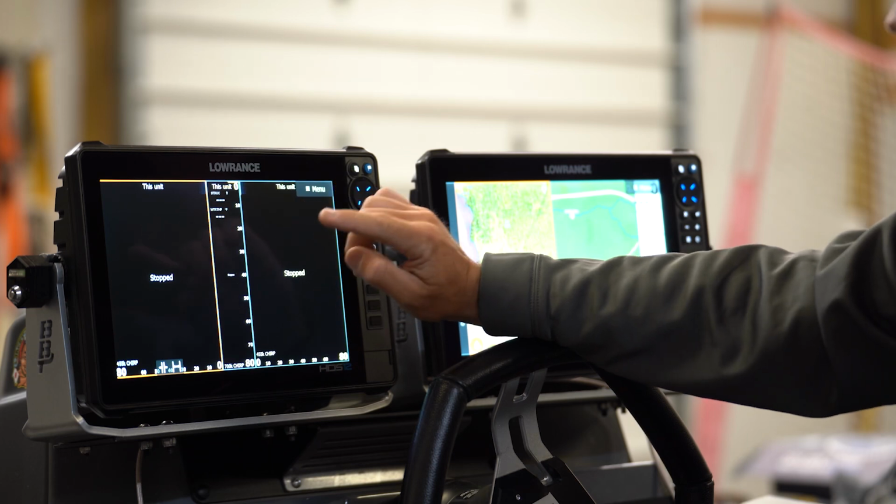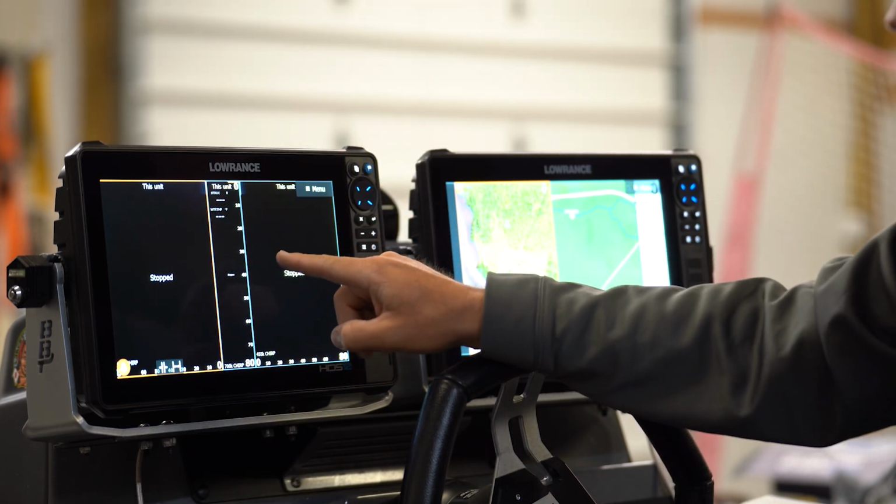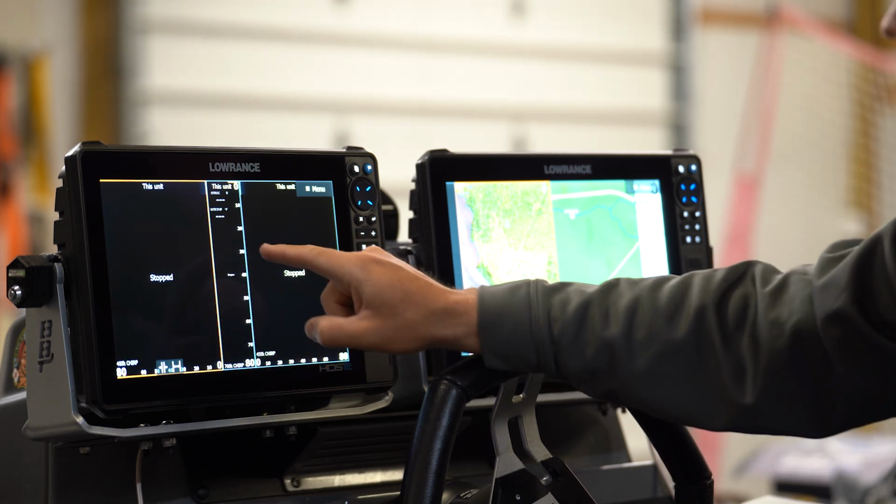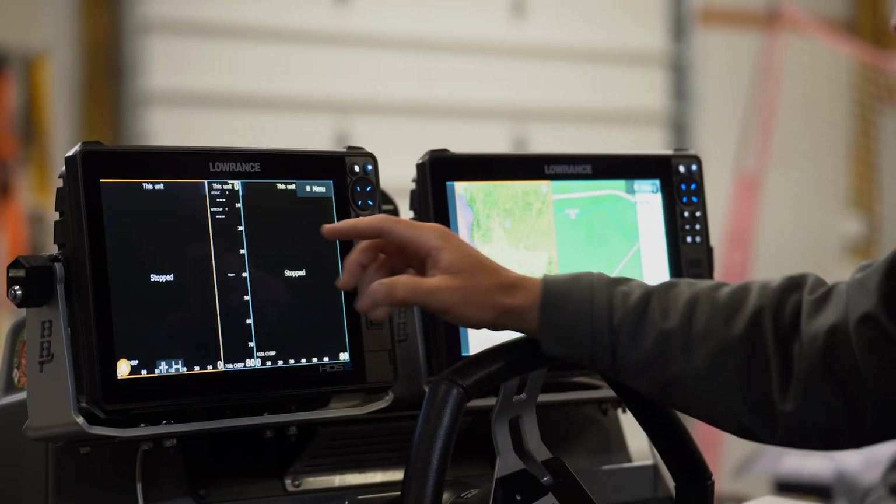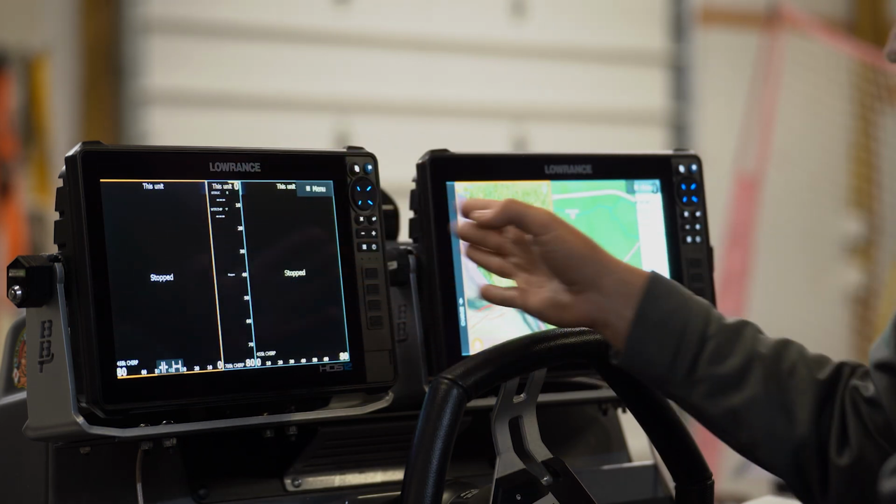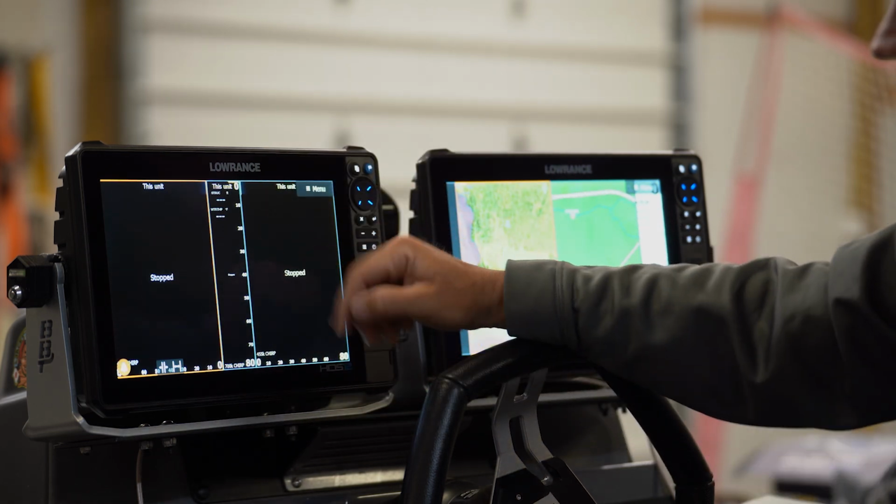So the first one is, and again, I have this on one screen. This is my down scan, side scan setup. So you'll see here, I've got it broken into three windows. I have left, right, and my down scan is in between those. And you say, well, why do you run your down scan in between your two side scans? It's super easy for me to read. I can see what's coming on the screen on either side, and I don't have to pan my head right to left. I can see what's coming right down the center of my screen on down scan.